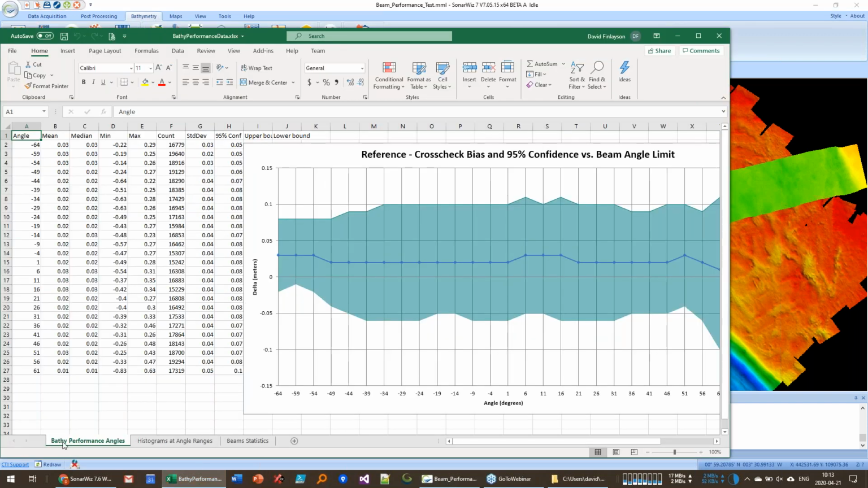So there are 3 pages here. The first one is the beam performance angles. Here you can see the angle down the left-hand column. It ranges from about -64 degrees to +61 degrees. And here we can see the mean difference of our cross-track line to the reference surface is about 3 centimeters on the negative angle side, the port side, and about ±1 centimeter on the starboard side, which sort of indicates that there's probably a roll artifact that needs to be corrected for in this data.